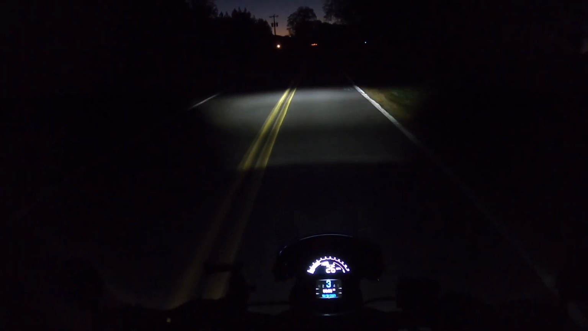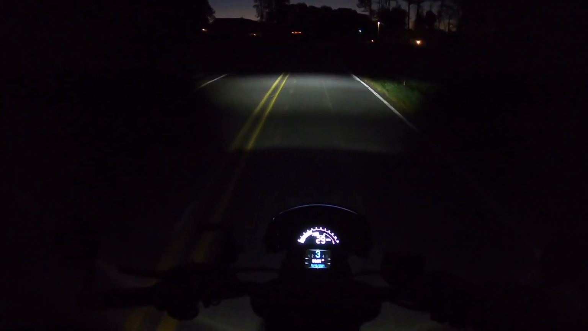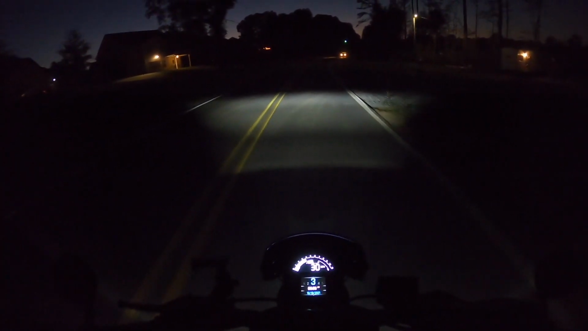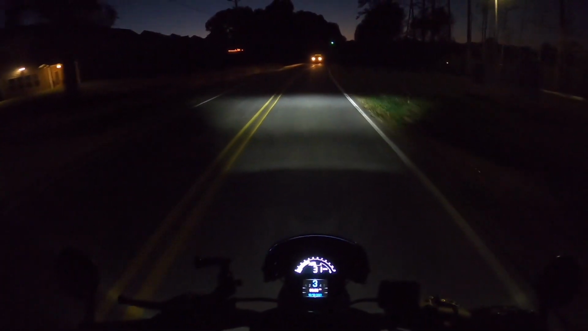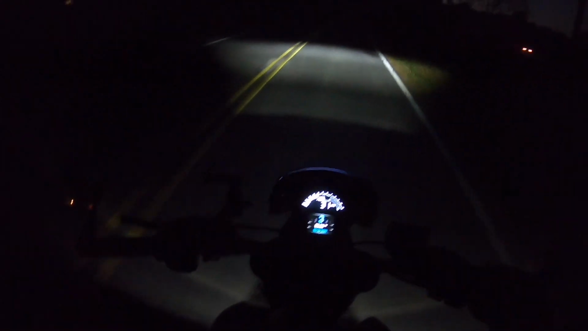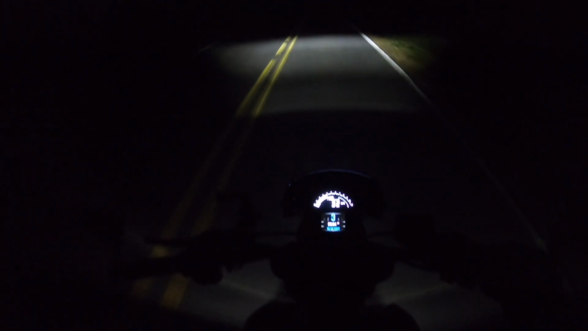I did get a couple of comments on how well it worked. And so this is my first time. I have not ridden in the dark on this before, and I've got my smoke shield on my helmet, so hopefully it's not too loud because I have my shield open and some glasses on. But so how well does this headlight work?